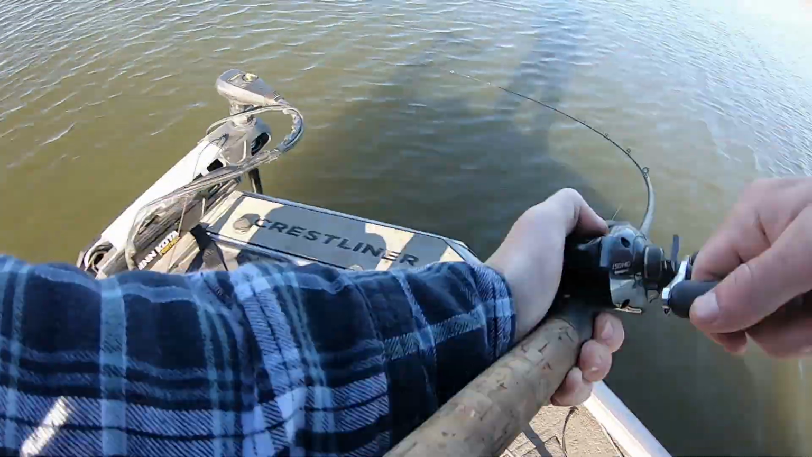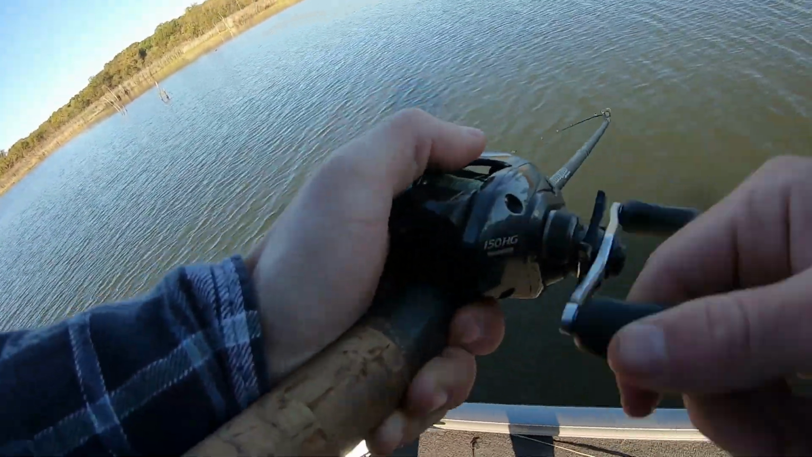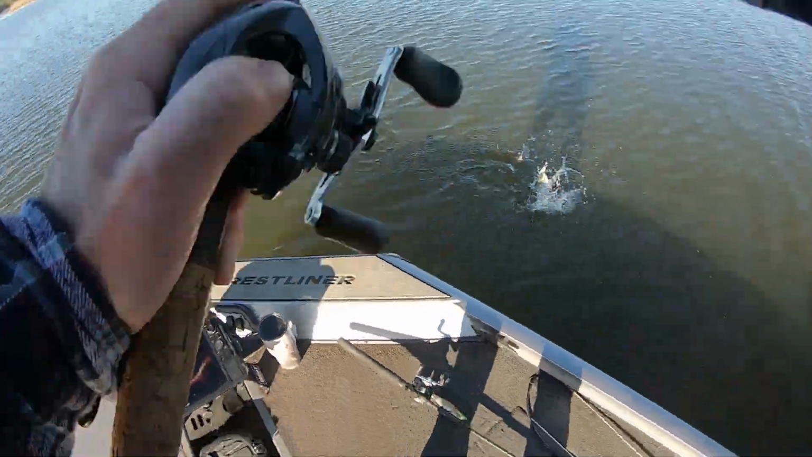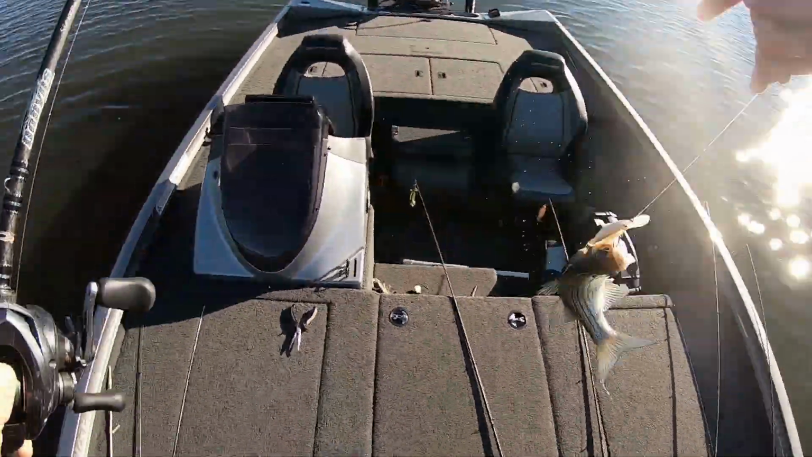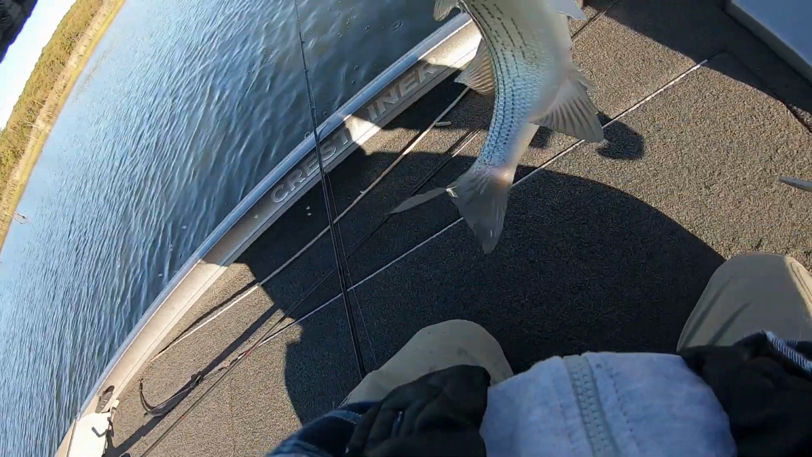Come get it. Got him. There's a fish. I think that one's a bass. Not big. Yeah, little guy. Nope. That's weird. Another sandy. Ugh. He was a single though.